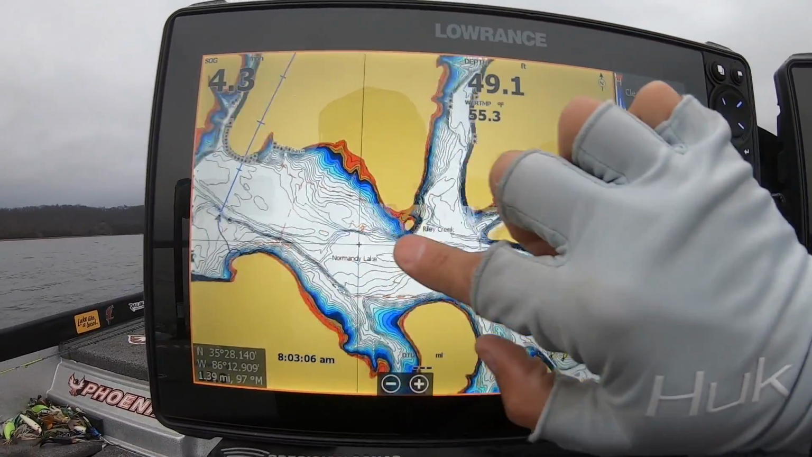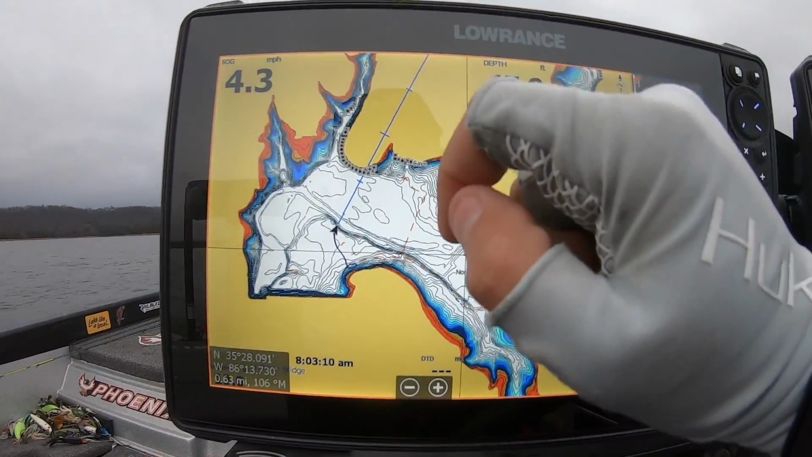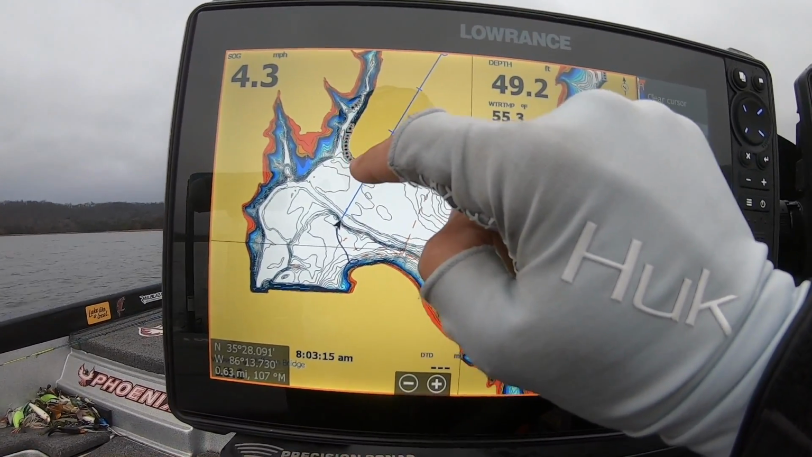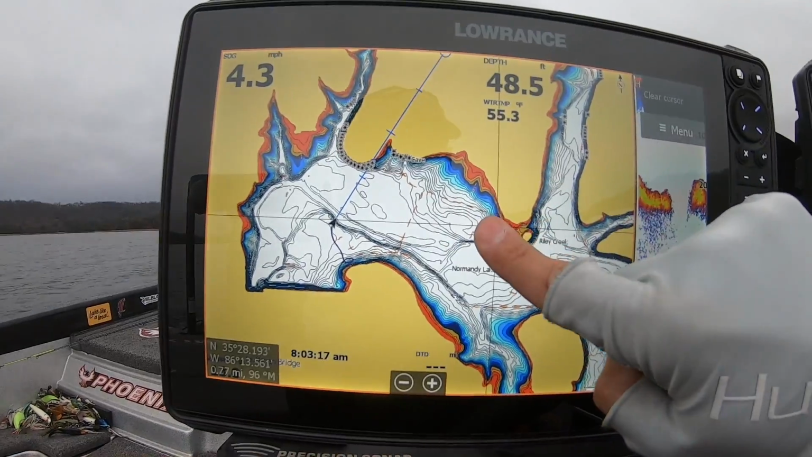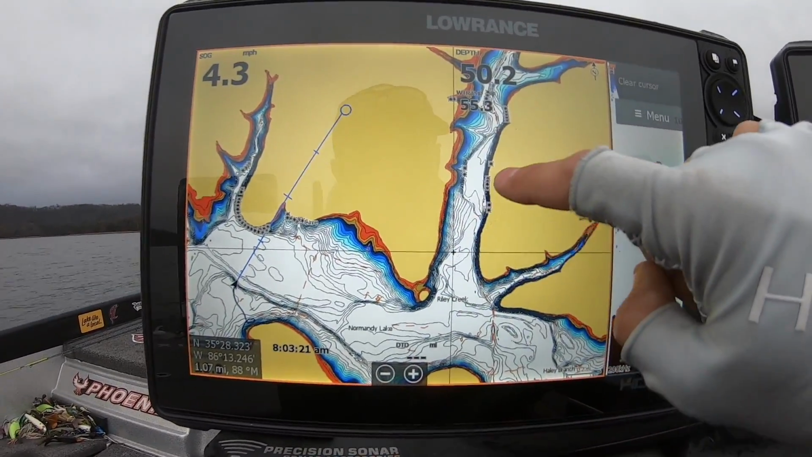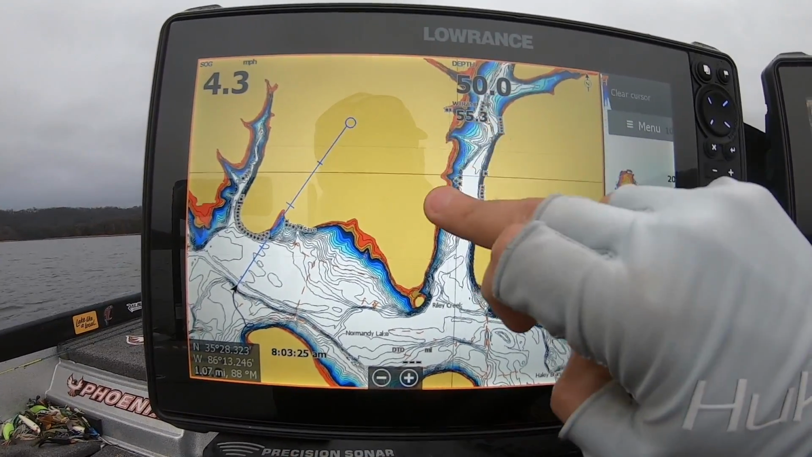I can't talk this morning, y'all excuse me. I'm going to start my search this time of year on these steeper type places. You see how this point right here, the contours are steeper on this particular point. All right, as we go back in this creek right here, you can see the creek channel hugs this right hand side because this left hand side is real flat.